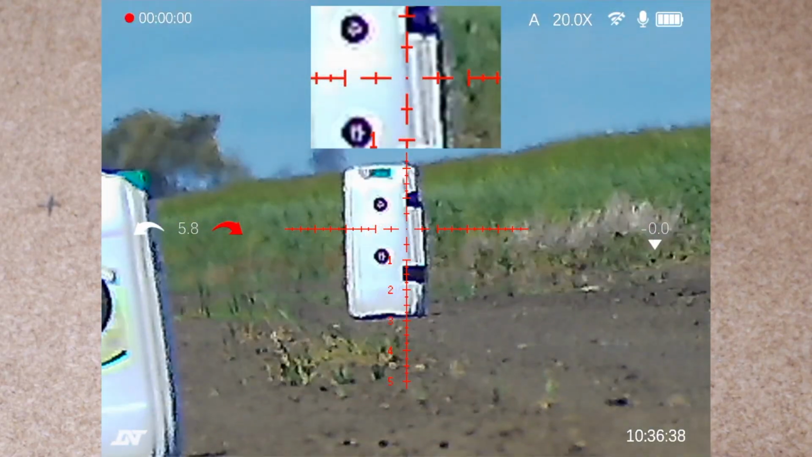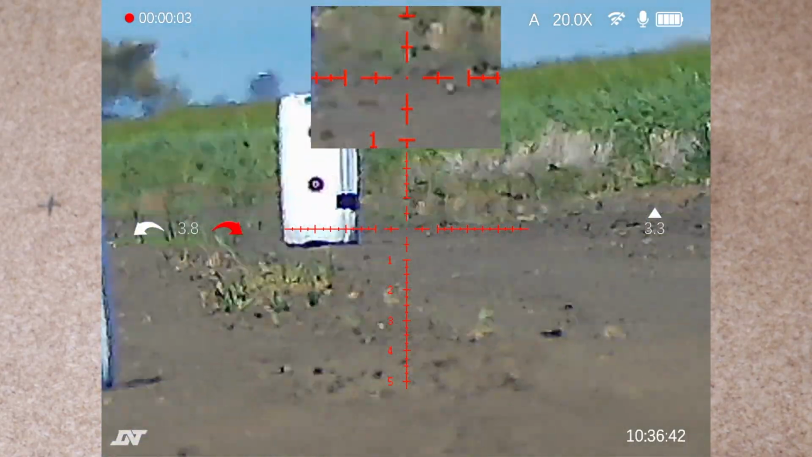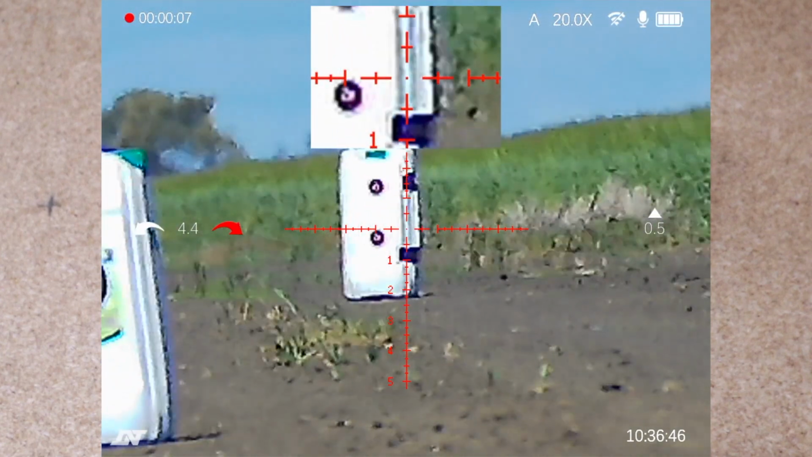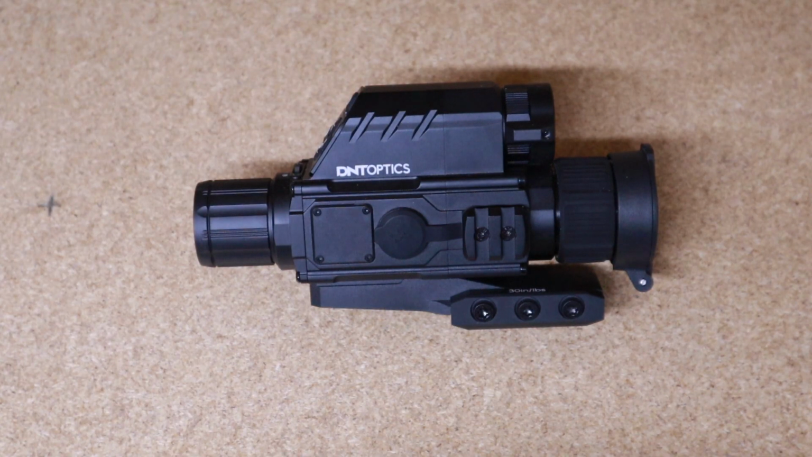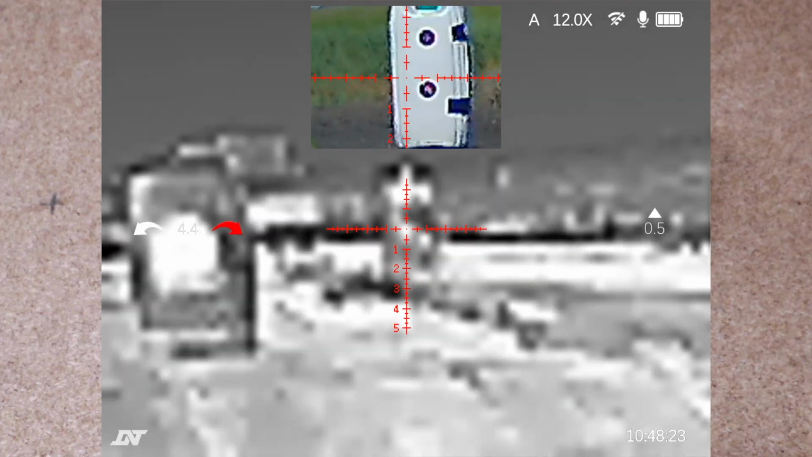You do have to zero the two individually, and this kind of stuffed me up a little bit when I was using it. I zeroed the thermal, and then the next day I went to shoot the day sight and realized that they weren't co-aligned. Now, in the zero function, you can jump between day and thermal. Obviously, the day and the night is exactly the same because it's using the same camera, so don't worry about that. But you can jump between the two when you're zeroing.